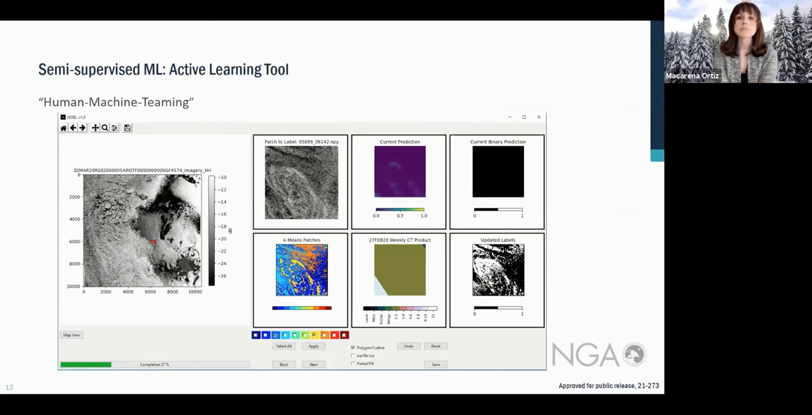The analyst could be assisted to label by incorporating either clustering techniques, shown by the K-means patch image, or they could use the NIC's weekly ice products shown in the middle. These would serve as weak labels.